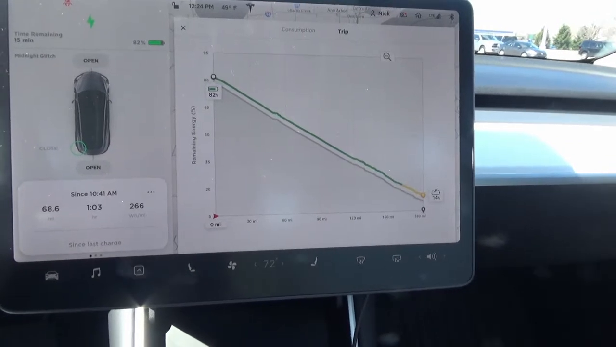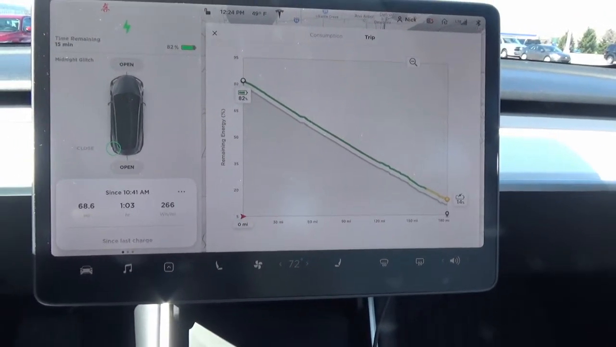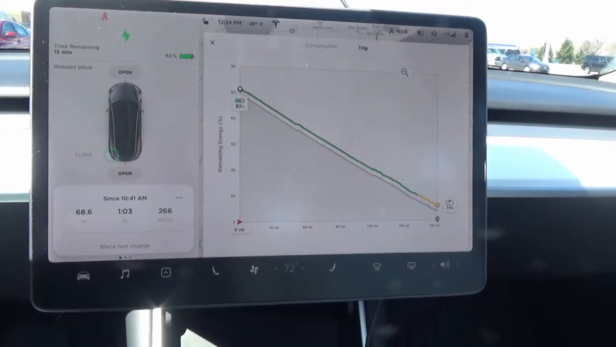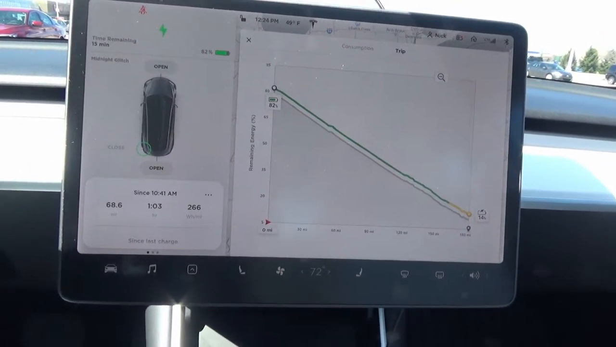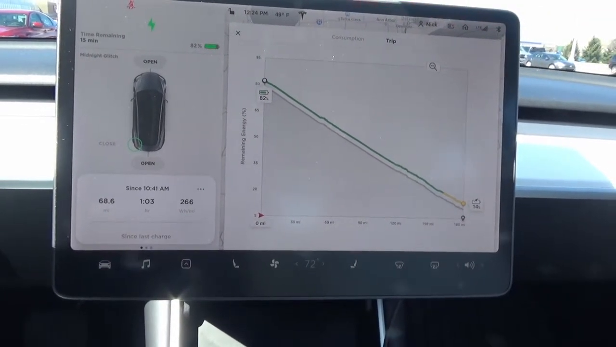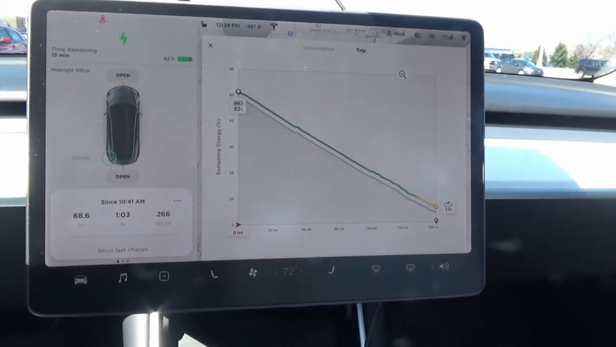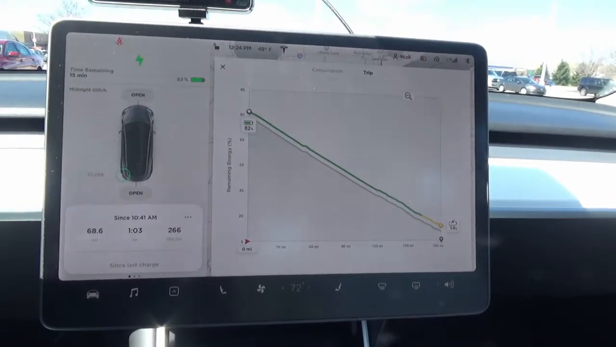So again, here's the energy graph. If I keep sitting here and charging just a little bit more, it's saying I'll have about 14% when I get home. So not too bad at the moment, but I'd still like to have a little bit more, because I know it is probably going to be at least a little windy.